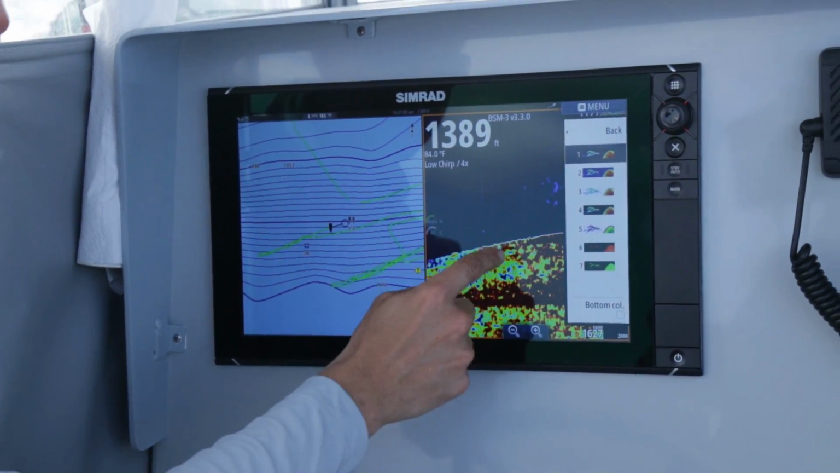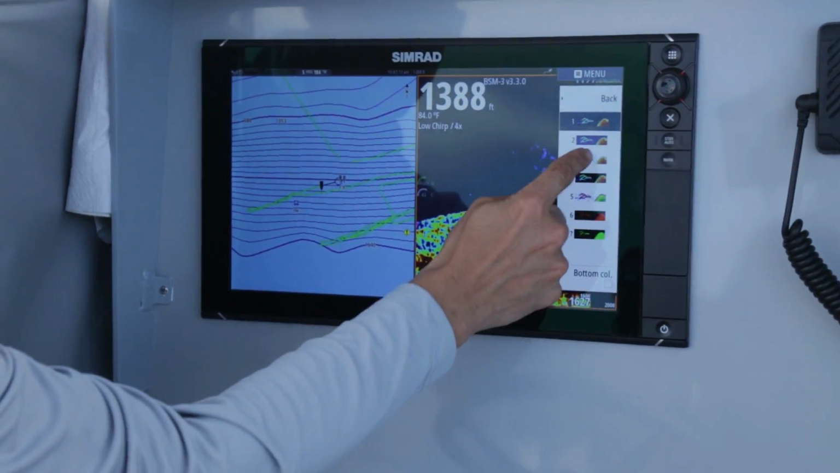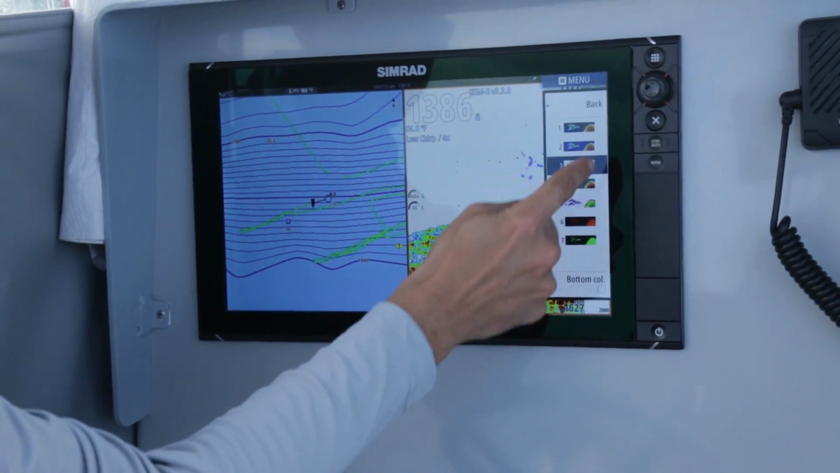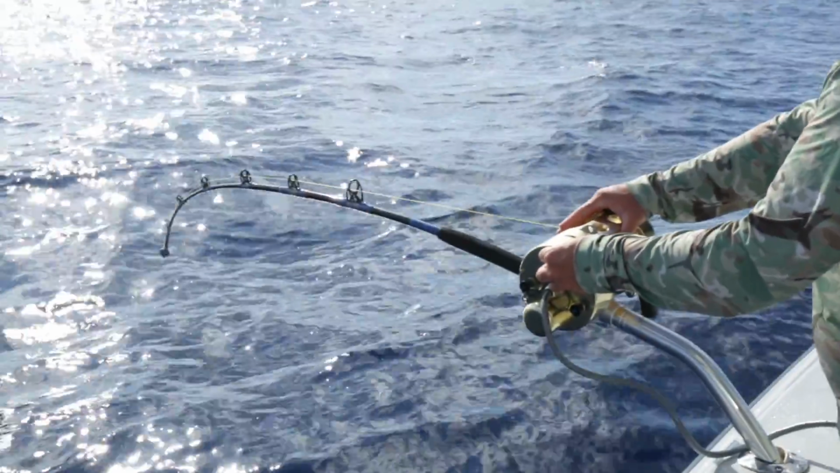But you can see, compared to the blue here, we've got some bait right on the bottom. And if we're using the white color palette, you can see how much easier it is to see these targets in this sunlight condition. Oh, now we're hooked up.